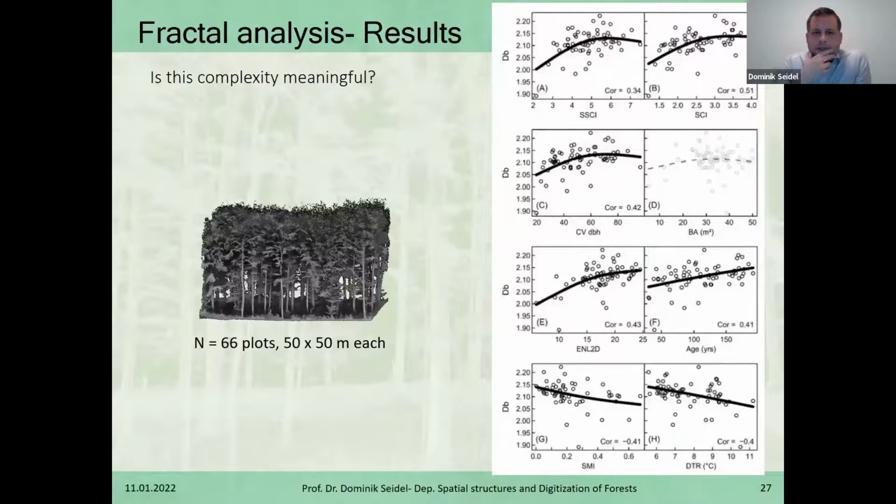We then thought, okay, is that really meaningful? Does it mean something on the plot level beyond that complexity seems to comply with what we visually think? And we looked again into these 66 plots here that we considered an area of 50 by 50 meters. And we compared the box dimension here, always with the y-axis being the box dimension, with several parameters.